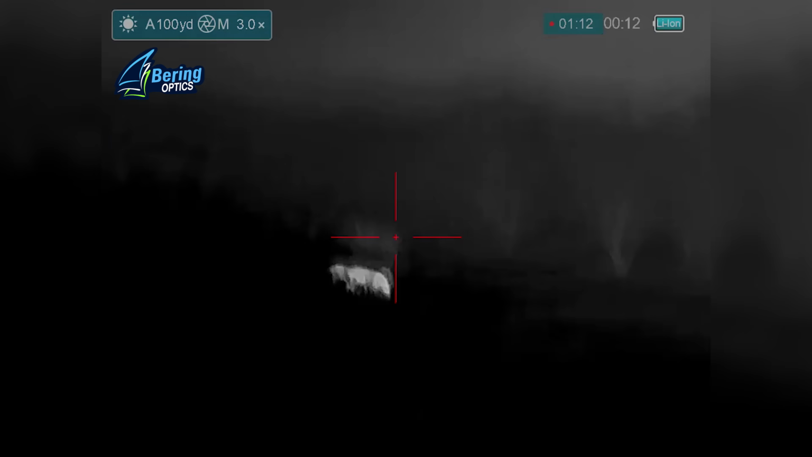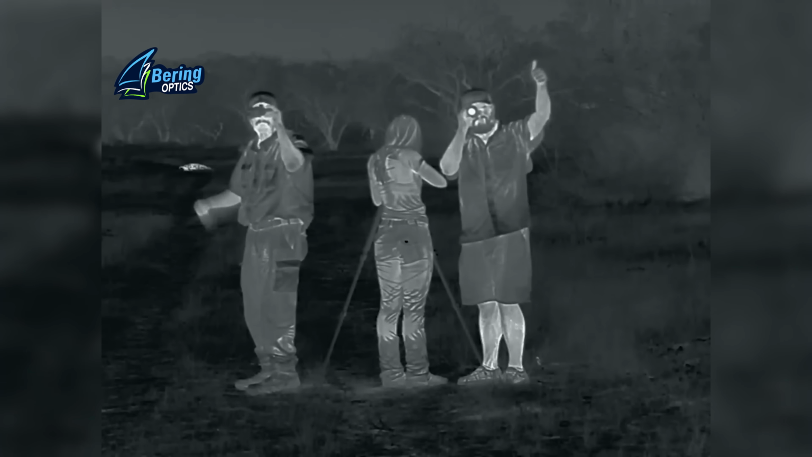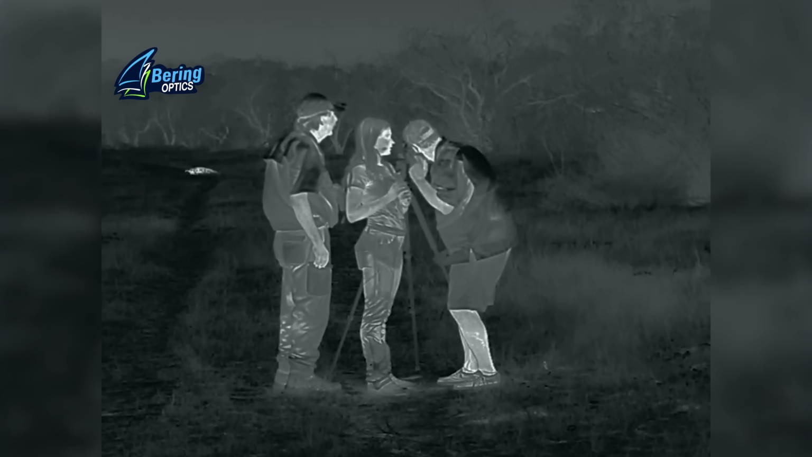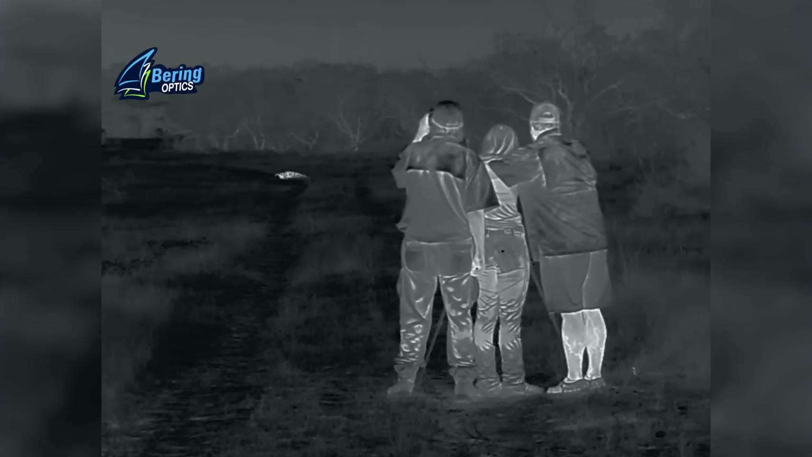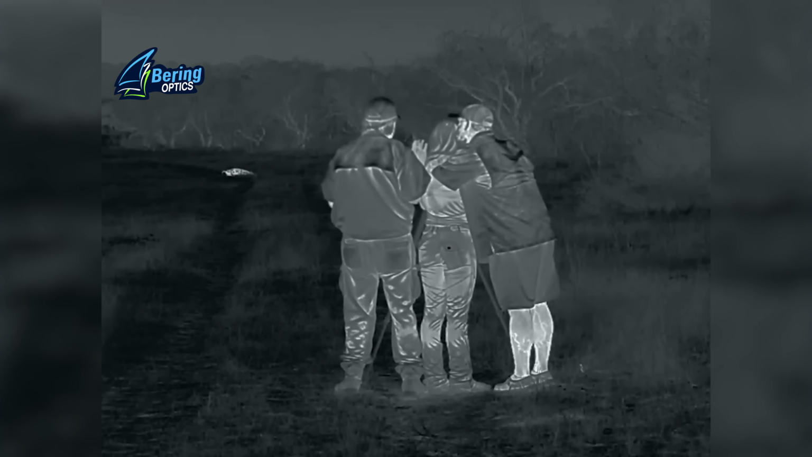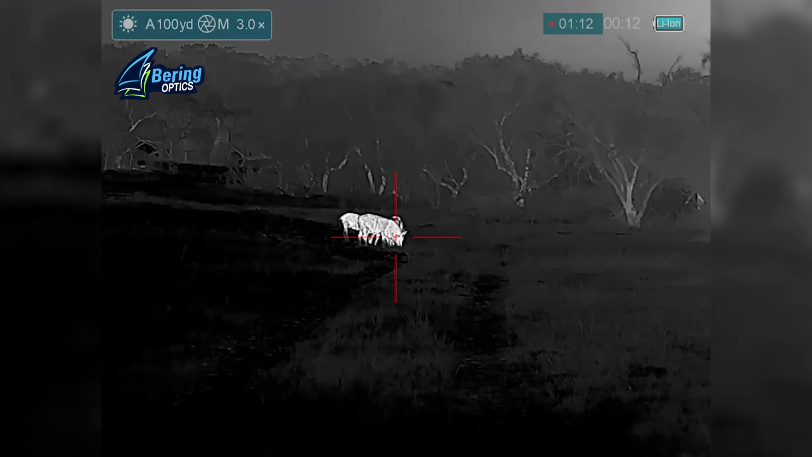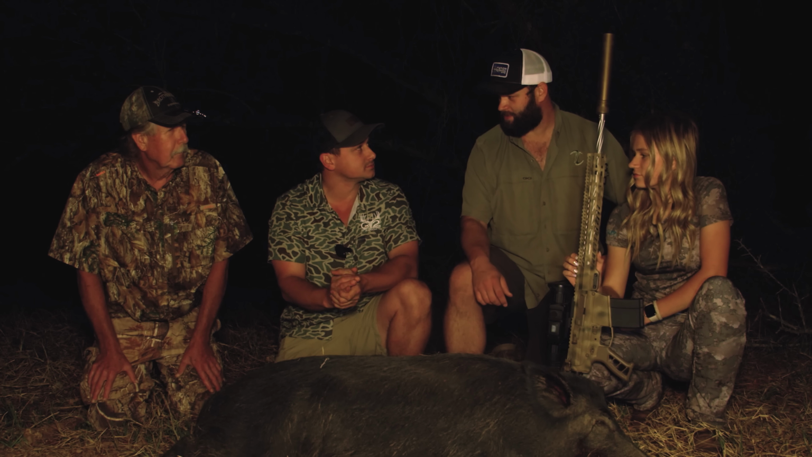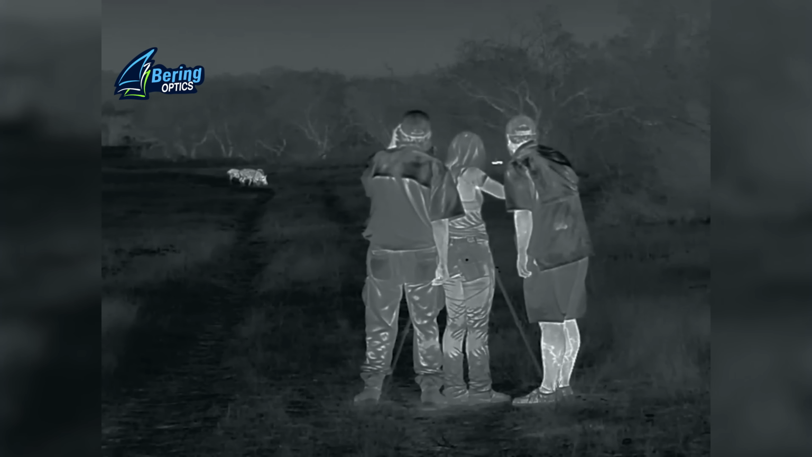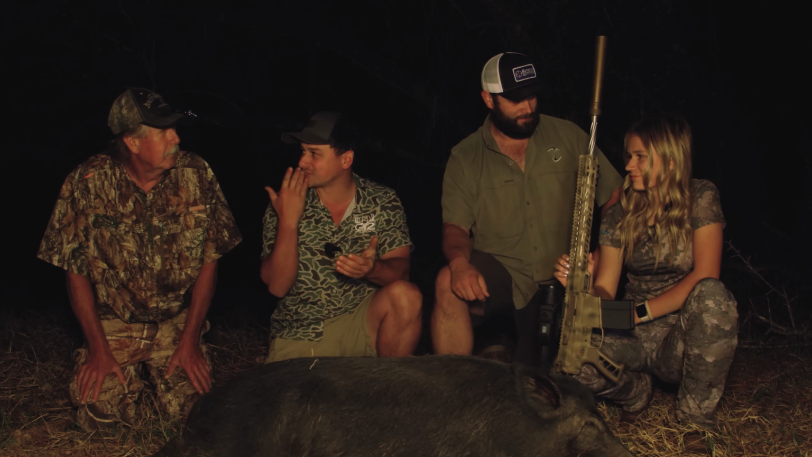Well, I didn't know what to expect because I've never done this before, and then when it dropped in its tracks, I was so excited. I think we all were excited. I didn't think I'd be this excited over just a hog. No, that was really cool, especially to see that drop. And I was back there filming it, and I saw you give her a nice little kiss just because you were so proud. How'd it feel when he just hit the deck, especially a hog this size? It was just so exciting. I did not expect that. First pig hunt and watching it drop, man, it just was the icing on the cake right there. There's no better feeling than watching that drop.